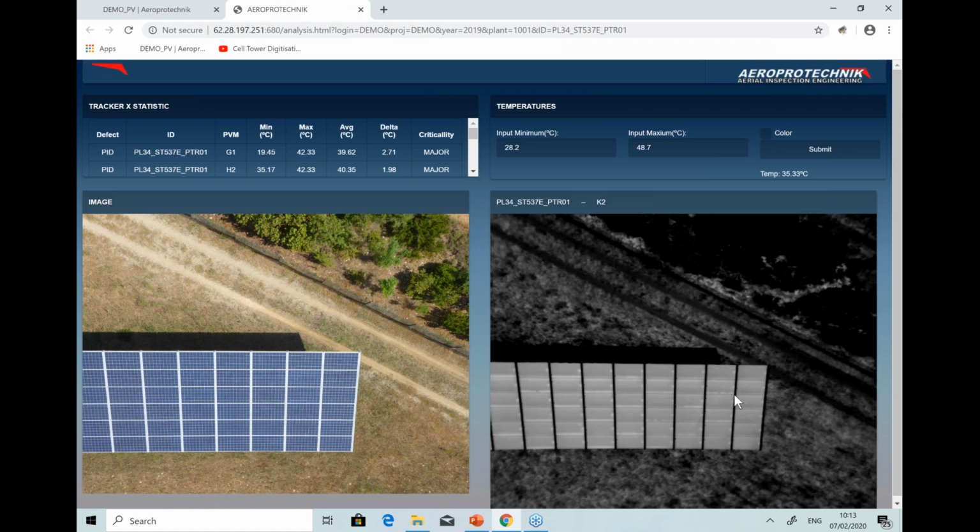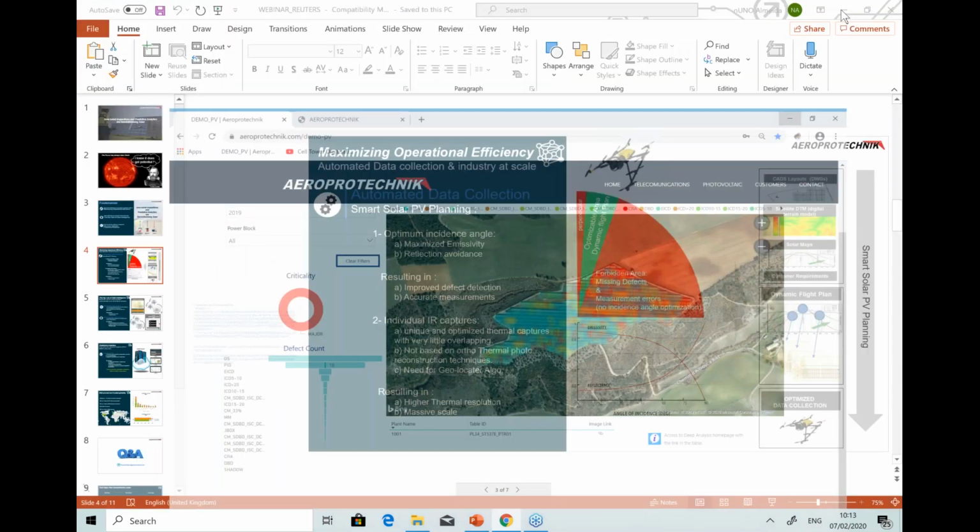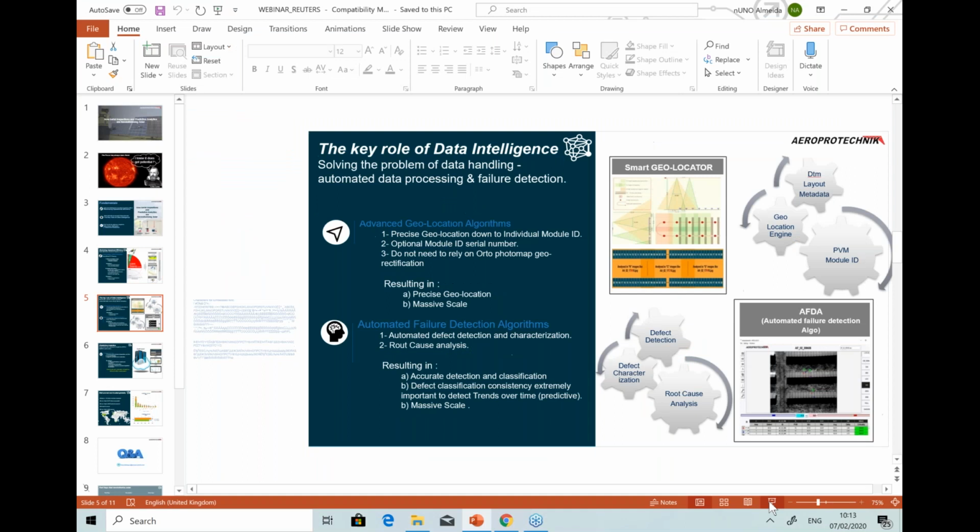And this is very important because, for example, PID in early stage is very difficult to identify. It's tiny things. You need to correlate a lot of information. You really need to see these tiny differences. So that can only be achievable when you really have an optimal incidence angle. And that's a very powerful way to do it, and a very important one actually.